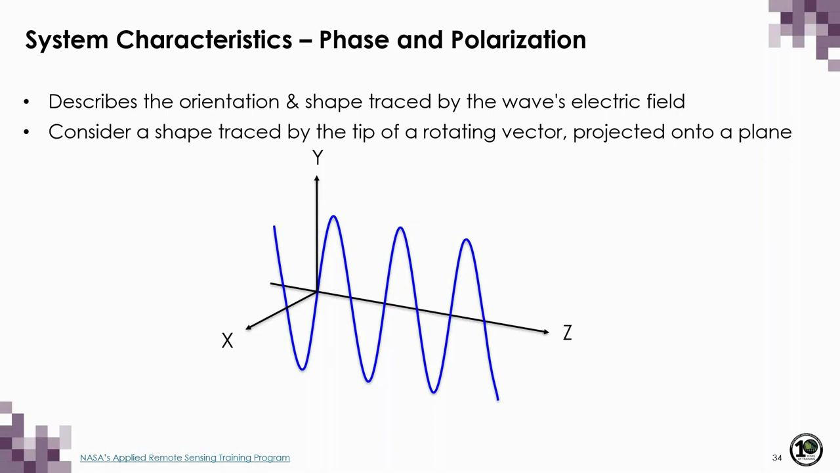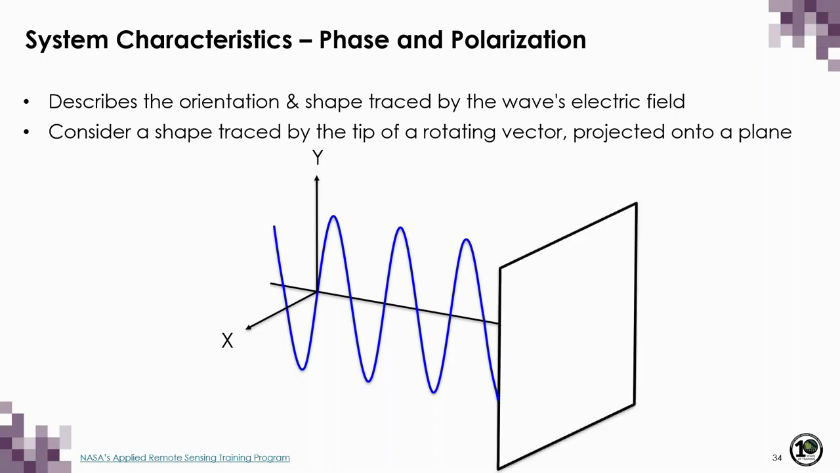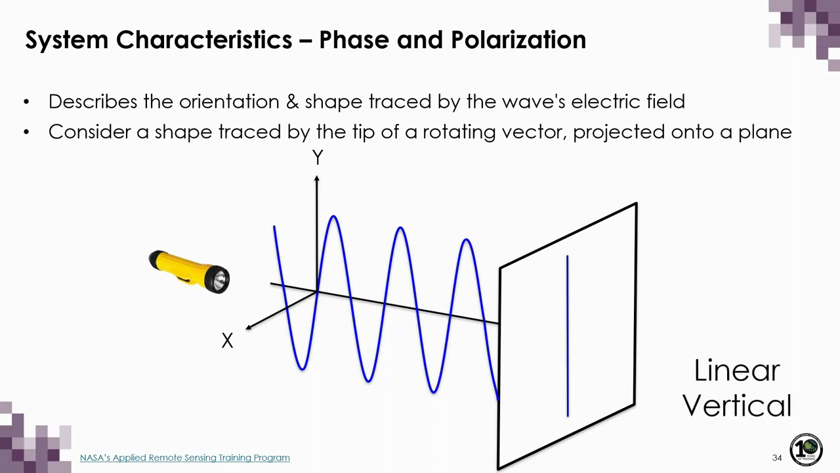The blue line represents the path traced by the tip of the electric field vector through space and time. Now let's imagine that this path, that blue line, is a solid object. If we were to shine a light behind it, then project that shape onto a plane, it would just be one vertical line. And this is what we call linear vertical polarization.